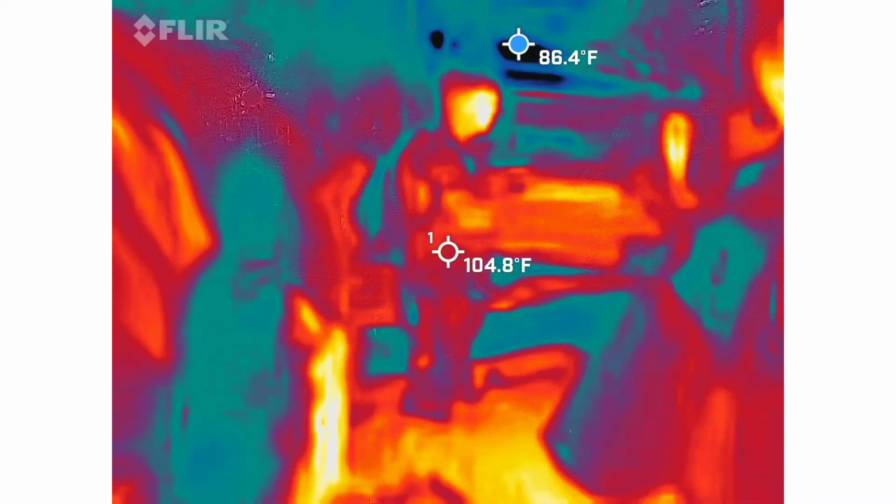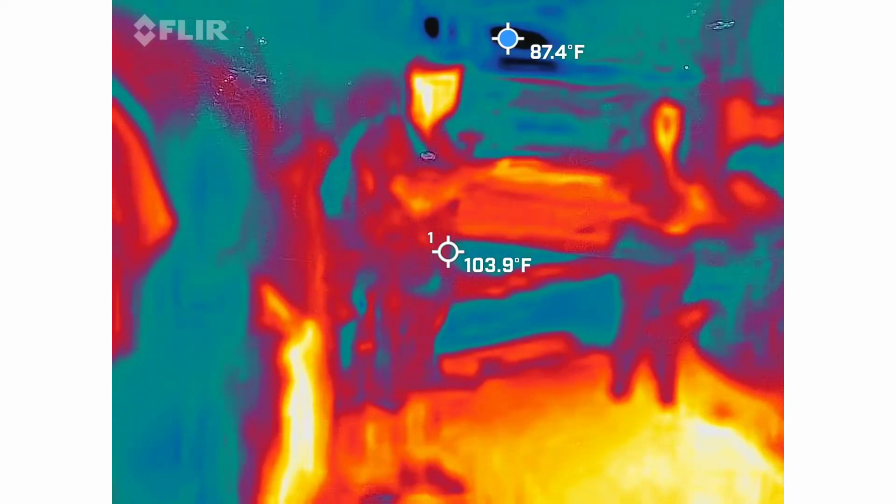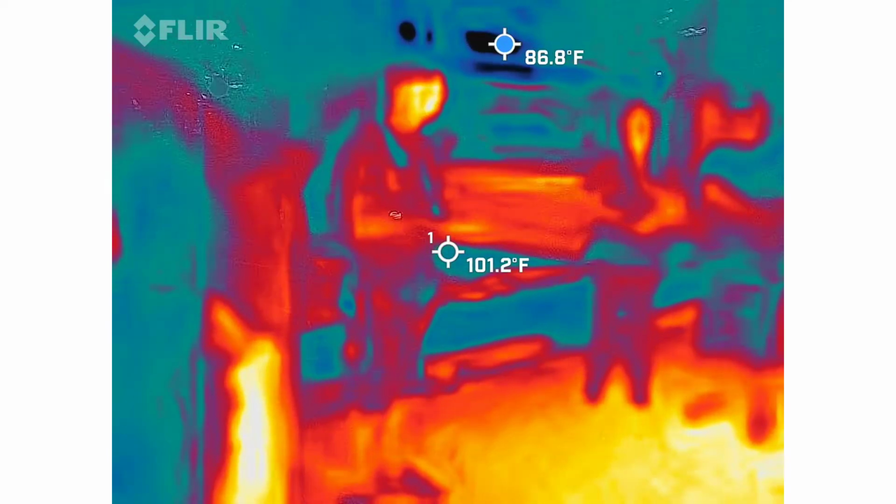Do I need to raise my antenna yet? Not yet. I'm going to show you how to use it. My apologies for that repeat. I'm at, folks, 3.3 now.